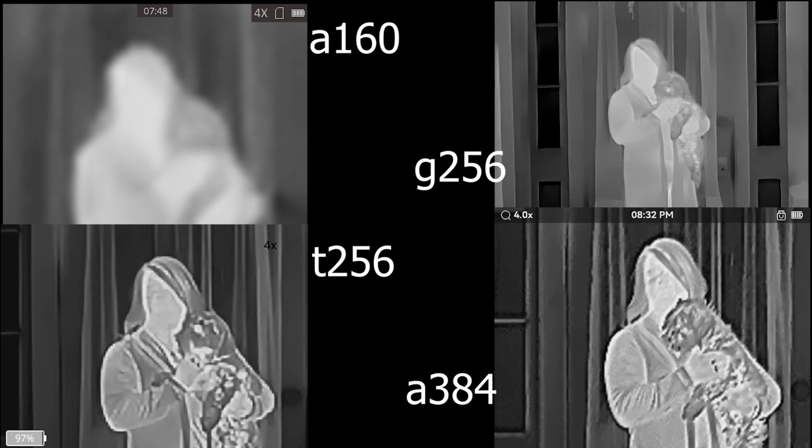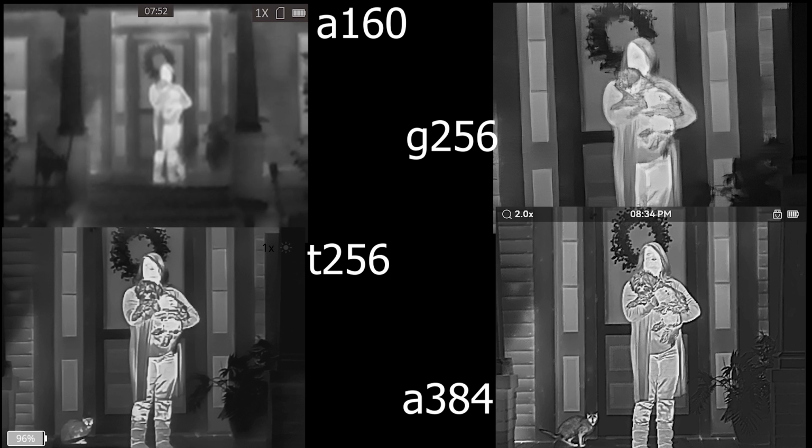So you can see the detail in this stuff, as well as seeing that this is true real resolution and this is AI generated. It smooths it out a lot. See how smooth that is? That's not a bad thing on either one of these, but further out that might blur out and blob out more like it does here, versus details.